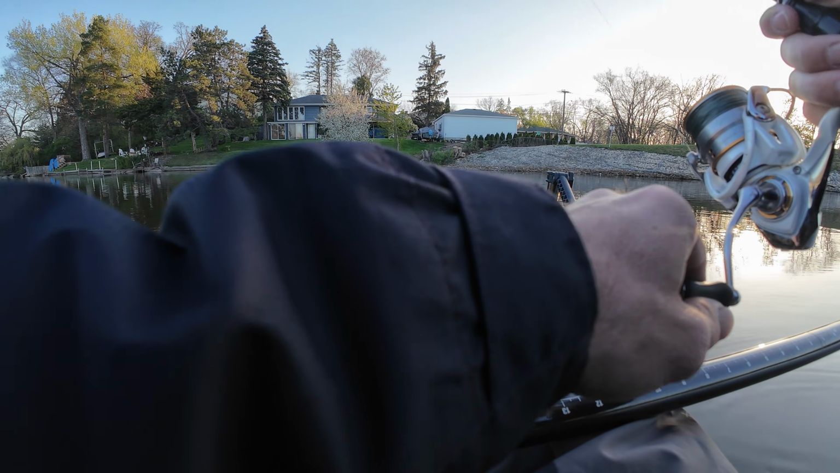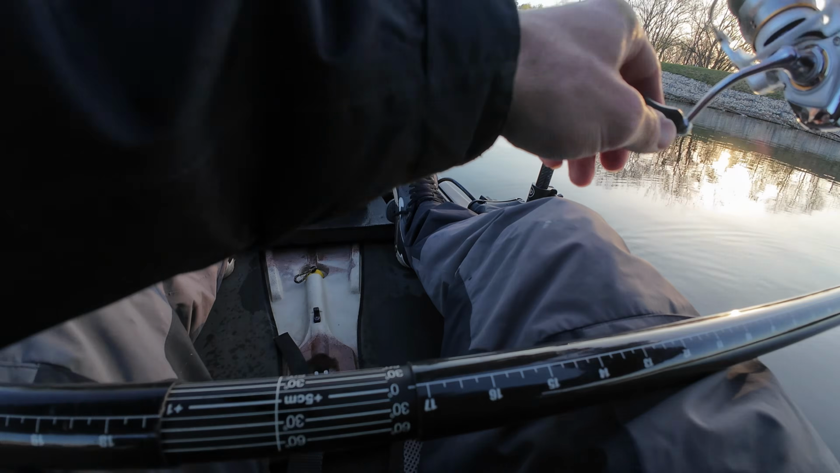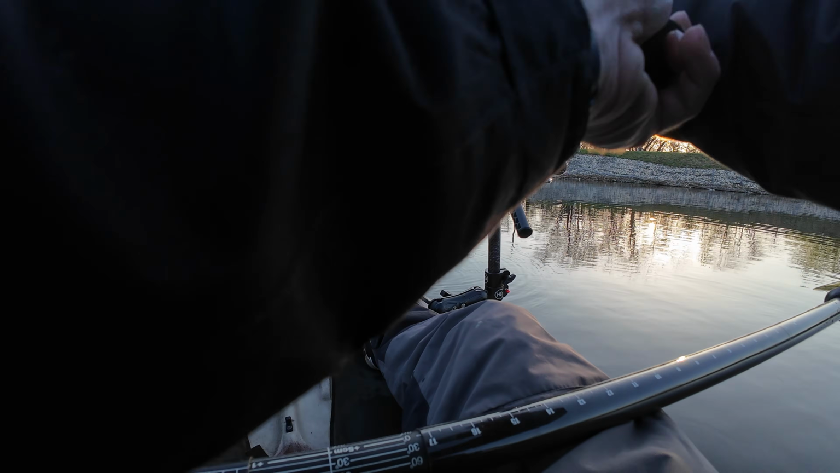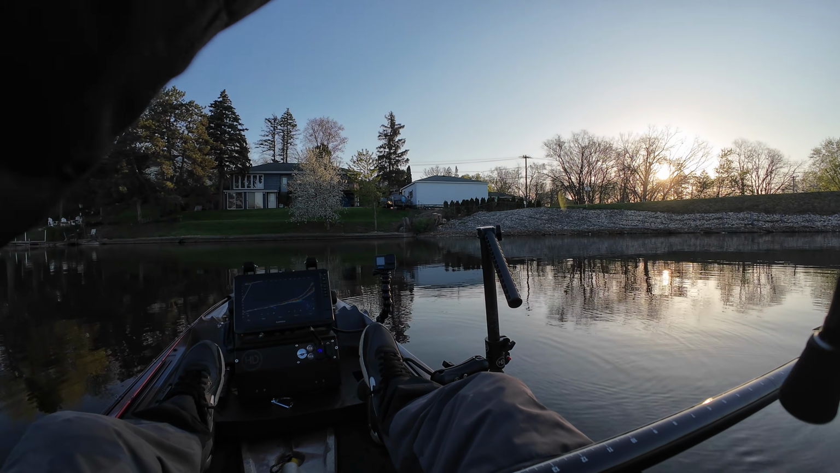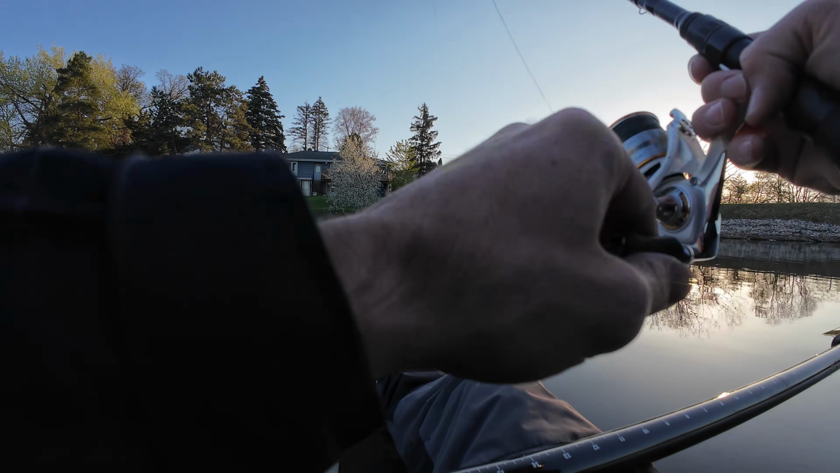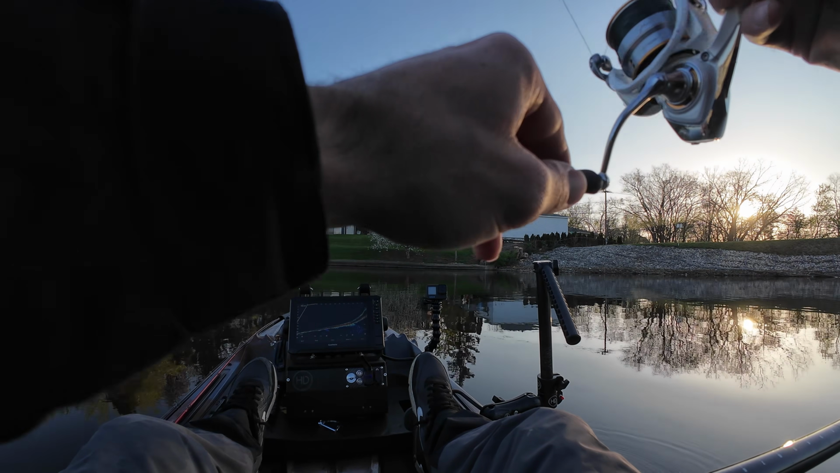Alright, so right now I'm just working on basically like following my bait in with the LiveScope. I'm gonna basically just be focusing on getting better with this LiveScope today. Watching it, there's definitely a few fish down there. There's not like a ton. Thought there was gonna be a little bit more.